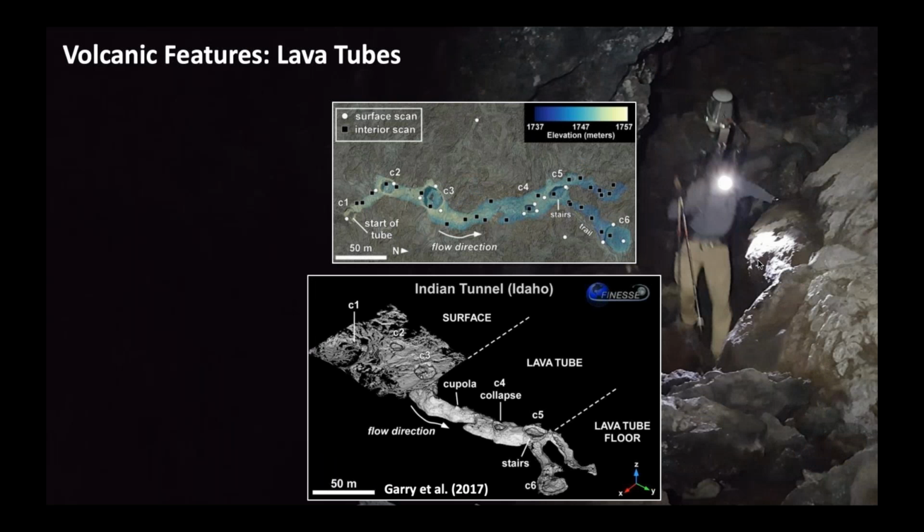One of the other really interesting, cool things that we were able to do is map lava tubes. These are essentially subterranean rivers of lava, where lava was transported during some of these more effusive flows. The data that you see in the middle is from Brent Gary. He's at the Goddard Space Flight Center.